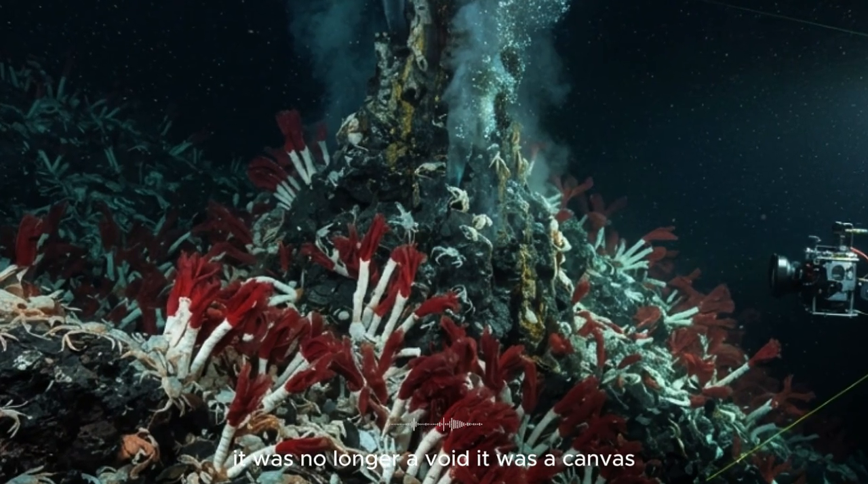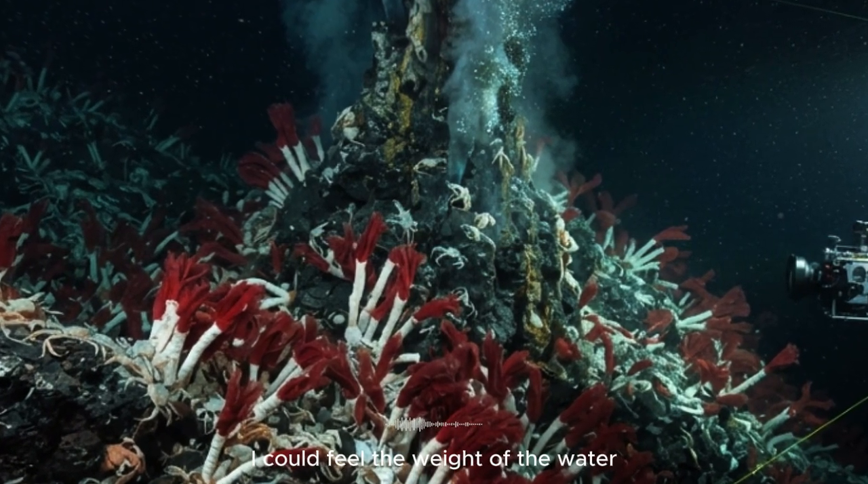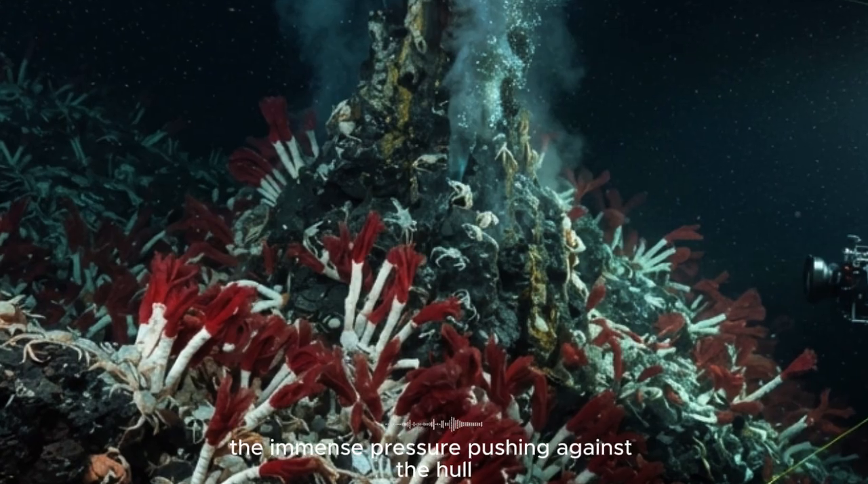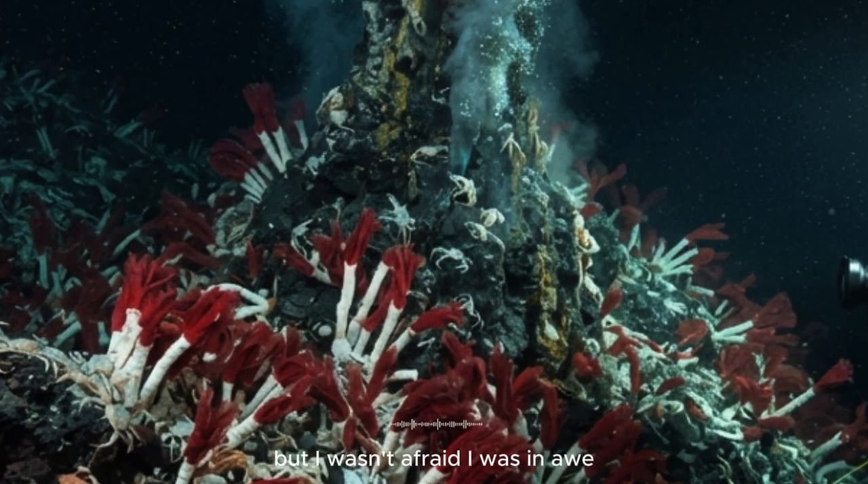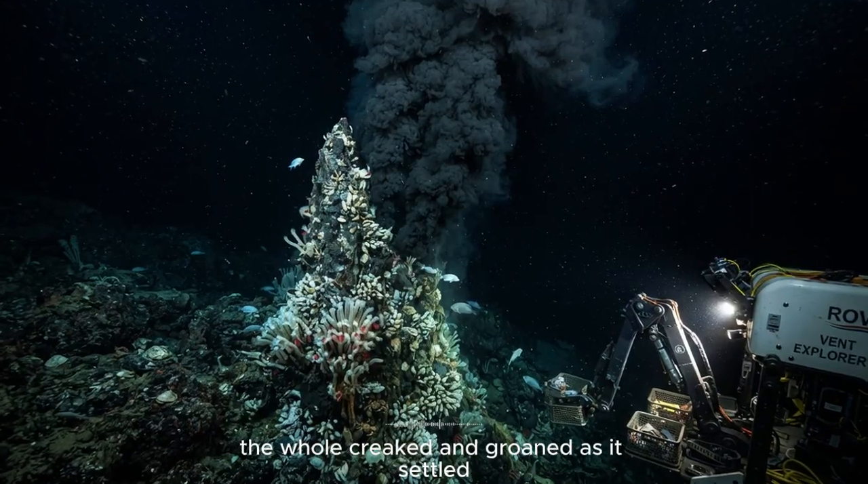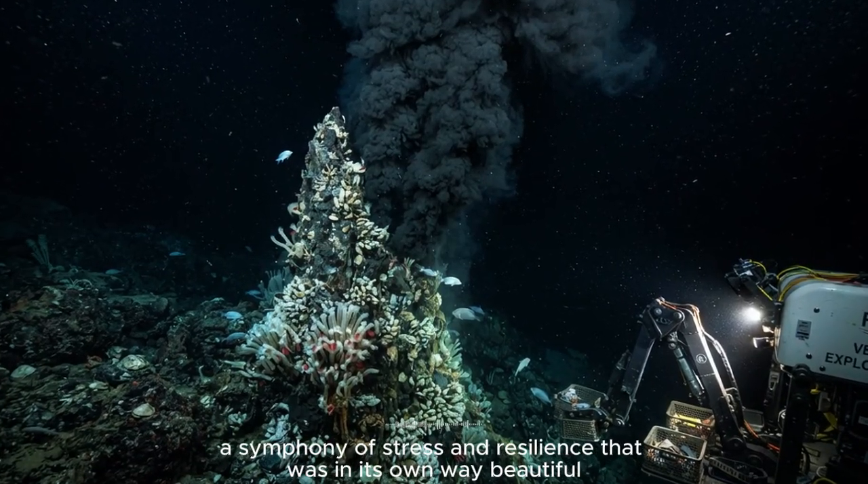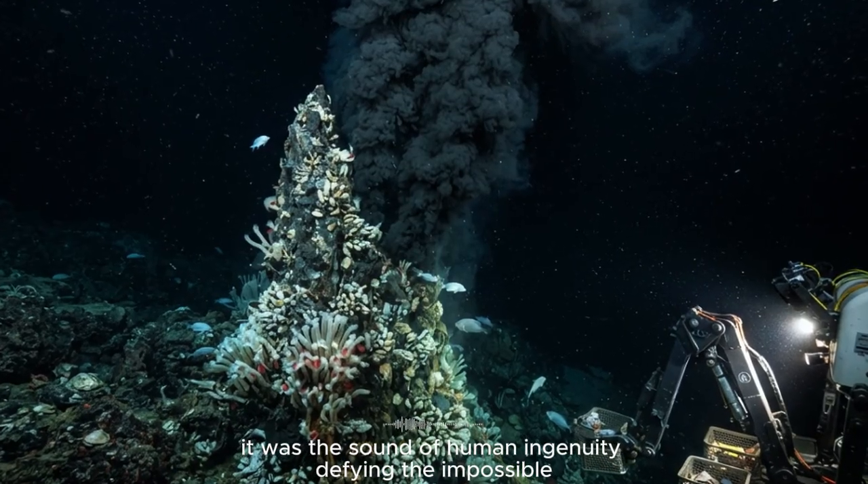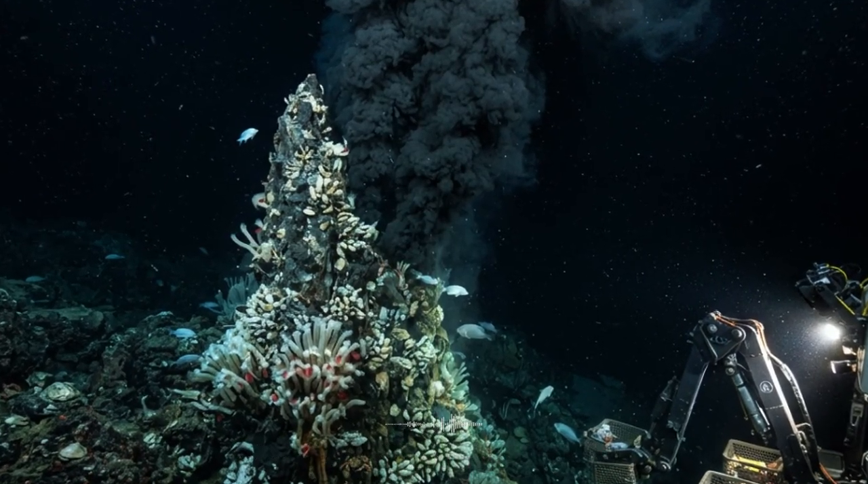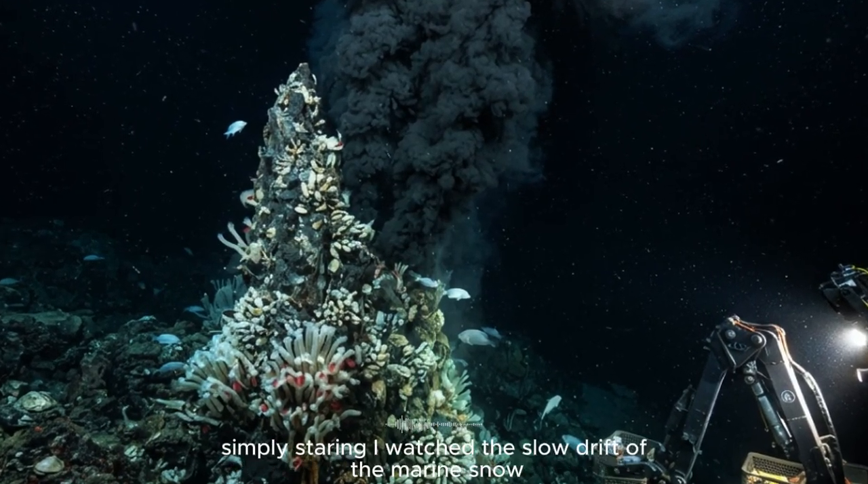It was no longer a void, it was a canvas. I could feel the weight of the water, the immense pressure pushing against the hull, a force so powerful it could crush steel like paper, but I wasn't afraid. I was in awe. The hull creaked and groaned as it settled, a symphony of stress and resilience that was, in its own way, beautiful. It was the sound of human ingenuity defying the impossible. I sat there for what felt like an eternity, simply staring.